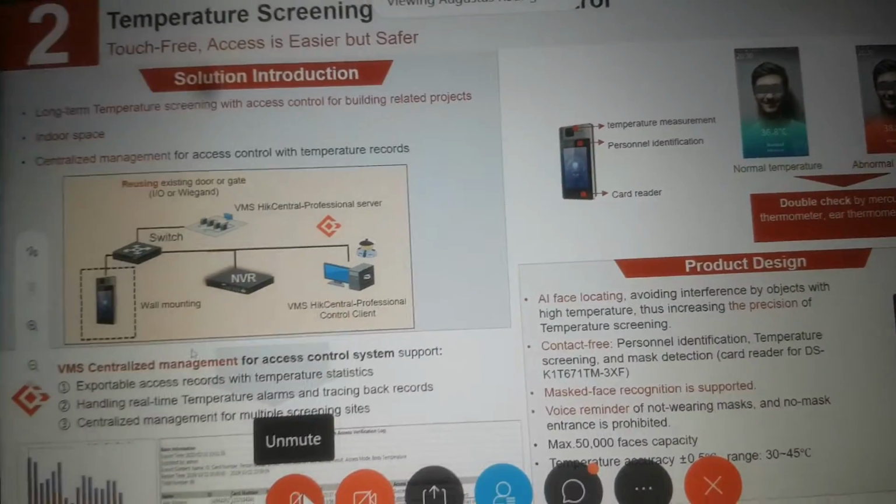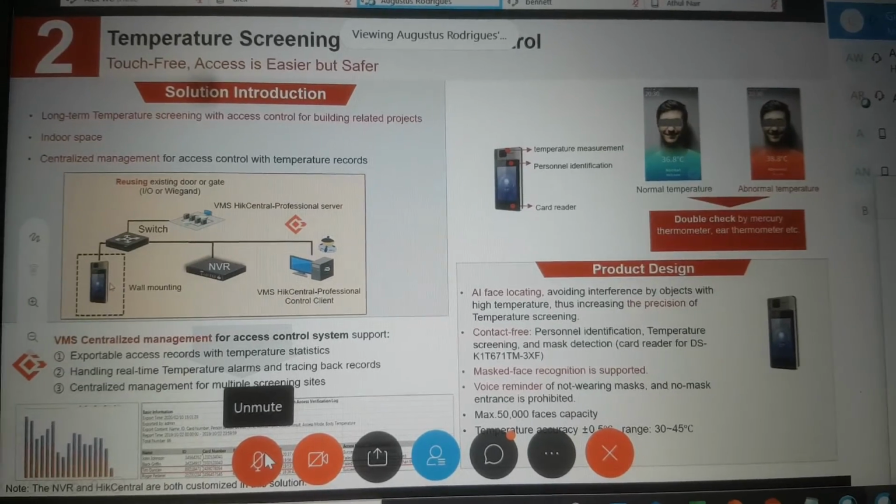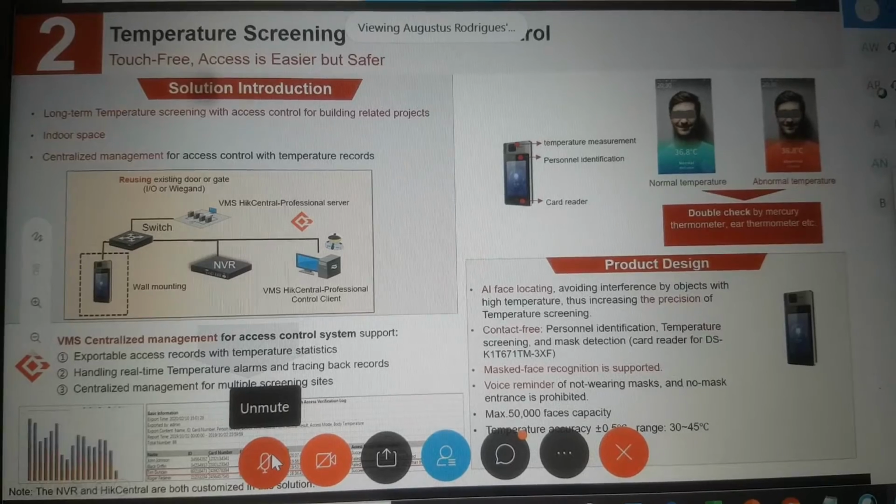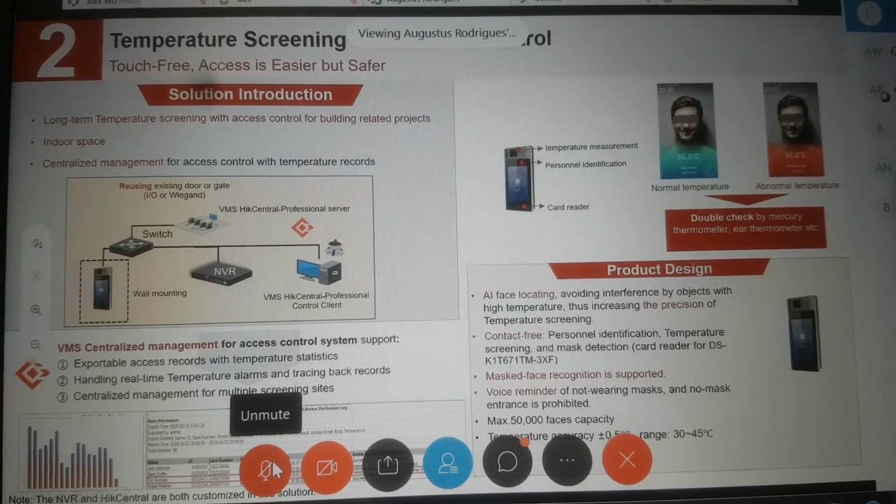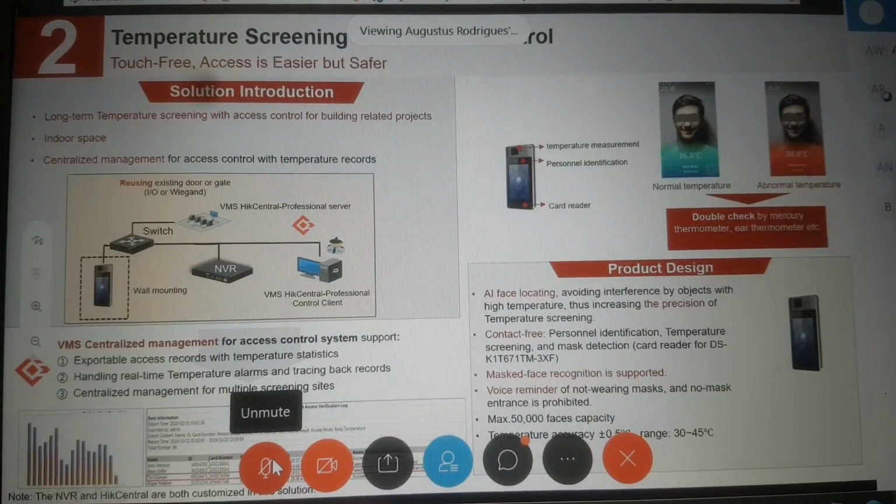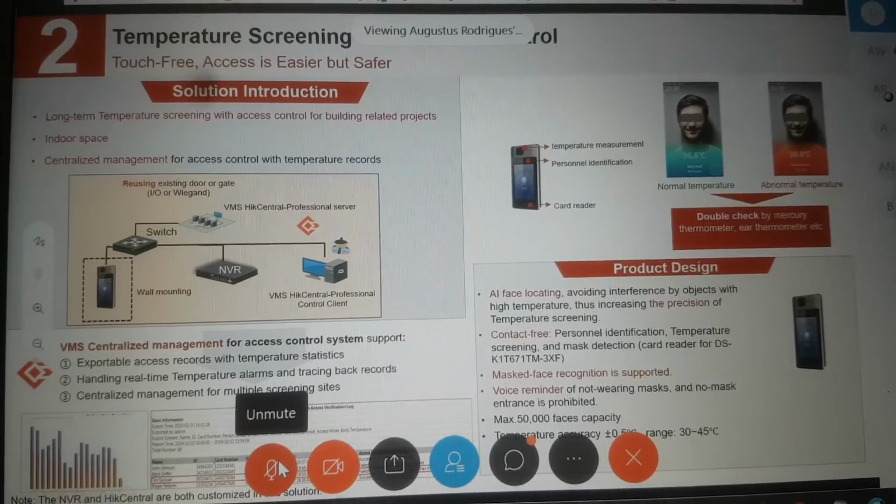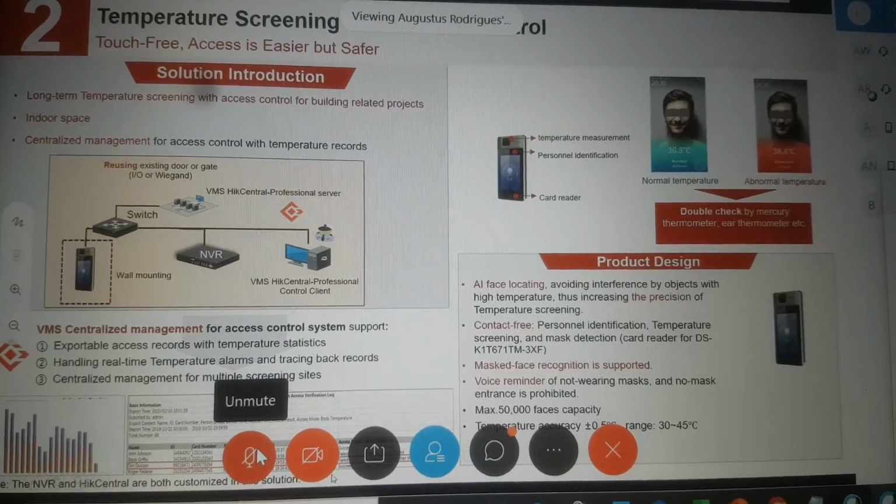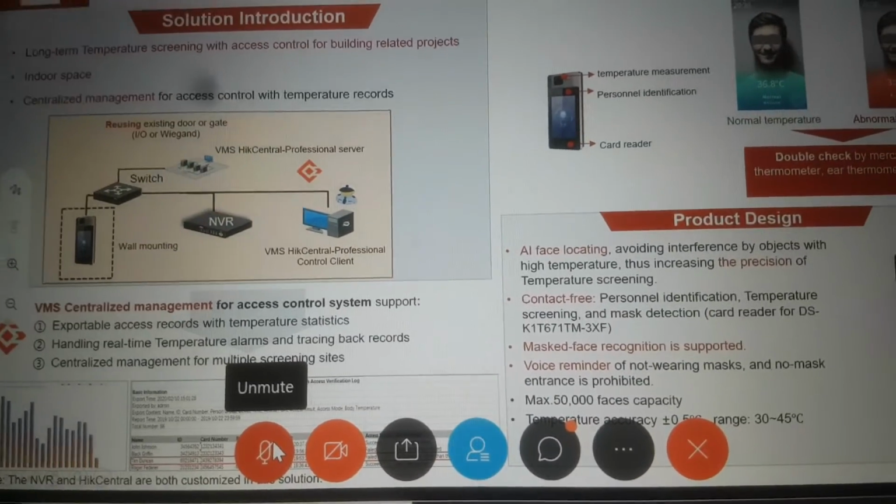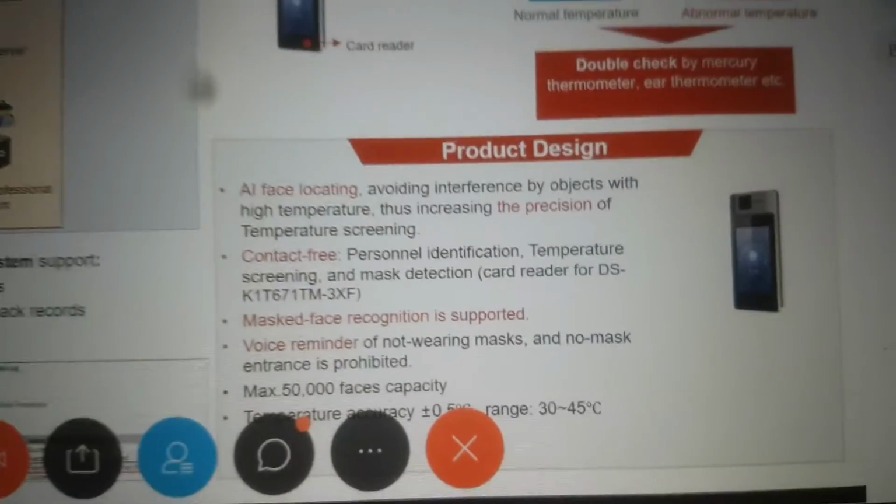And when it comes to the VMS part, where we need to take a report, we provide the Hikvision application, which is software based, and where we can get a detailed report. So we will know how many persons came in a month, in a day, and how many persons have normal temperature. We'll get a detailed report using this.